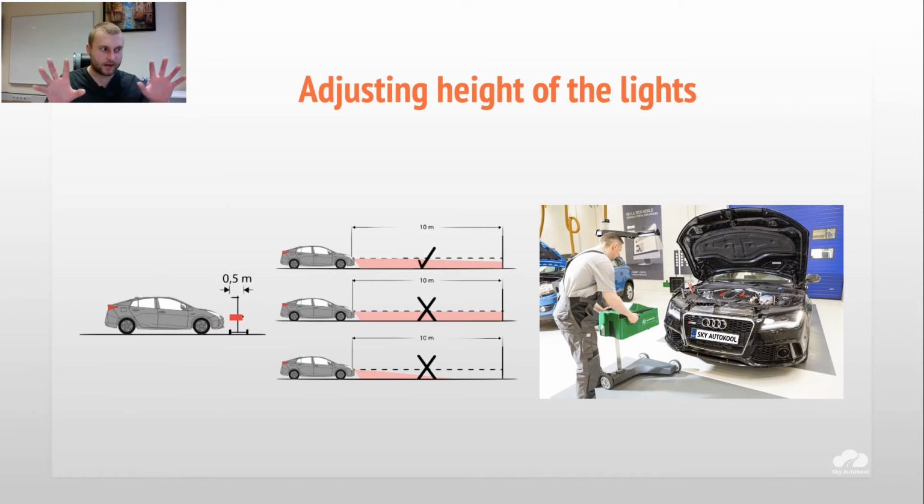For example, that the lights are not pointing in two different directions, right? They have to point always in one direction, in one position. Because if one light points like this and another like this, it means you will not see anything on the road. That's why it's very important to adjust your lights in the real situation, right?